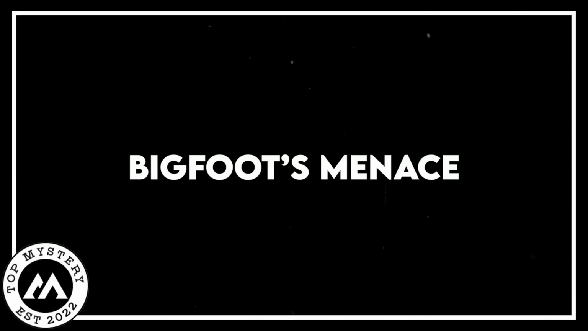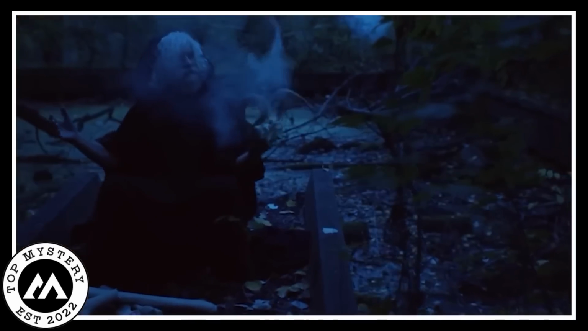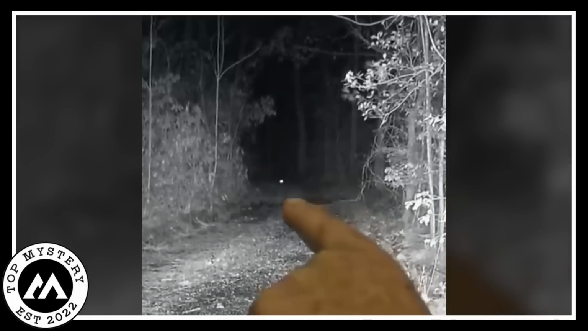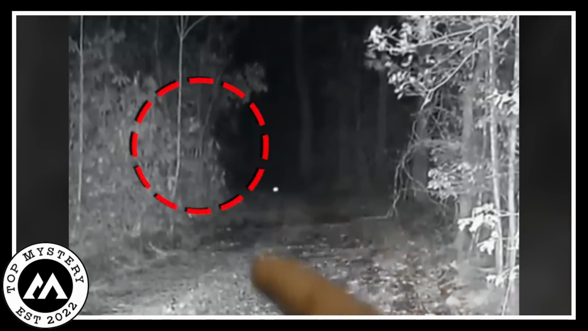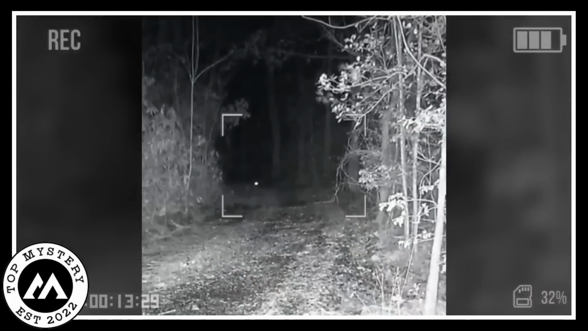Bigfoot's menace. Mythical creatures are usually imagined as symbols, guardians, and breathtaking figures in folklore. But among this visual splendor, there are other creatures so hideous and horrific that one wants to run away as far as possible. In the dimly lit security footage, an astonishing and creepy scene unfolds, where a figure in the